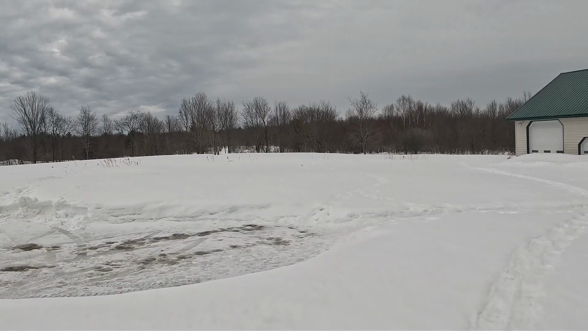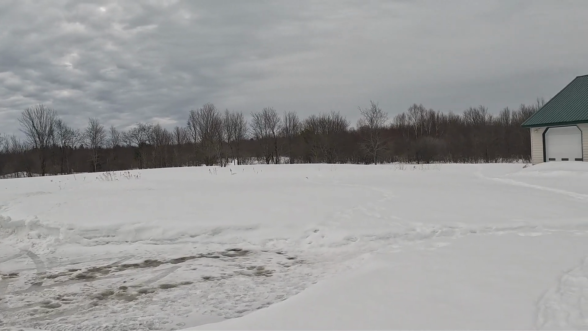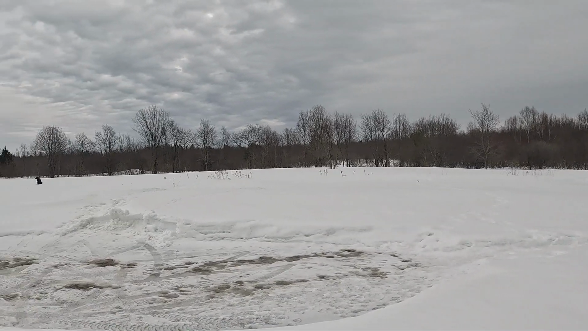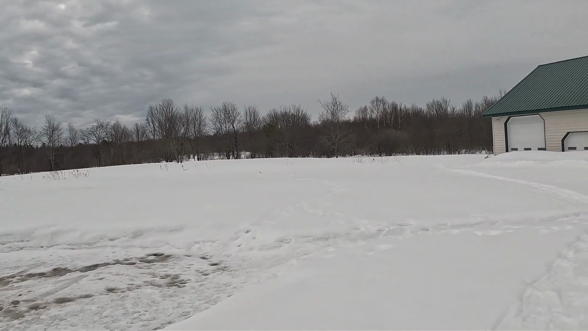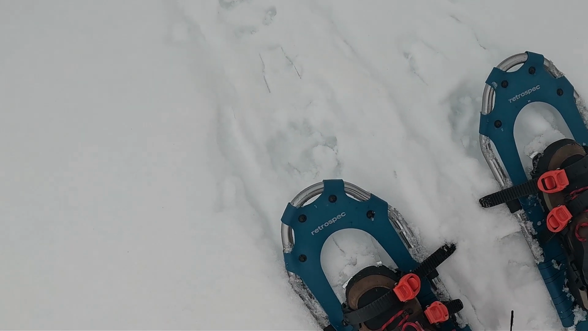The trail cams I'm going to hit today are in the maze area, the labyrinth that I built. It's not very maze-like during the winter though, it opens up. I am wearing snowshoes.